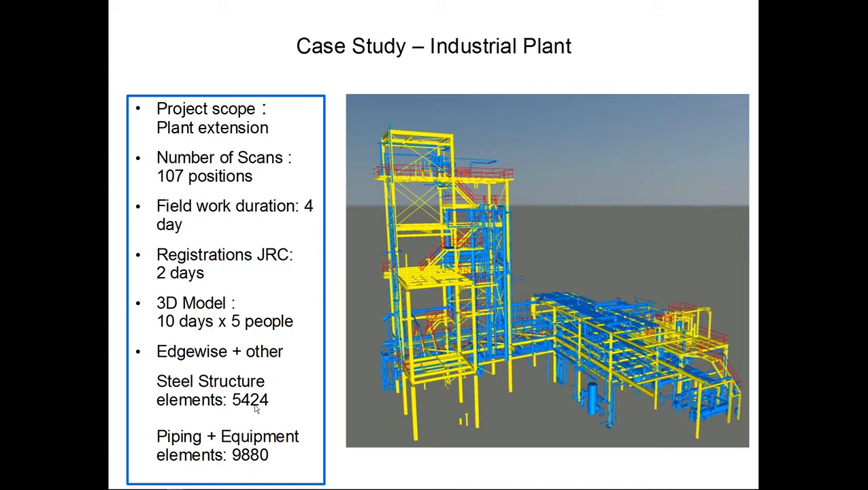We have used EdgeWise to identify all the structure, all the steel structure, and those are like 5,000 something elements, and that was done within 5 days approximately, while the rest was part identified by EdgeWise and part because it was a new process for us. We did it with our previous software, but we have a very good sense that that's where we are losing a lot of time for the moment.